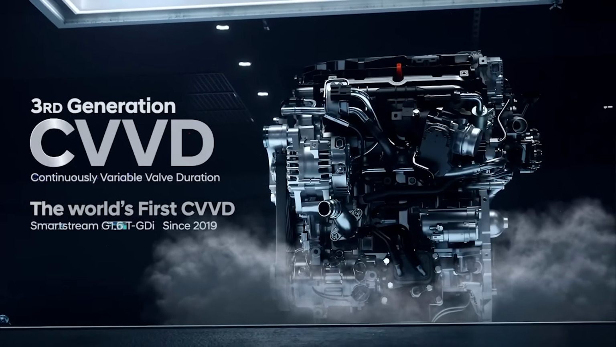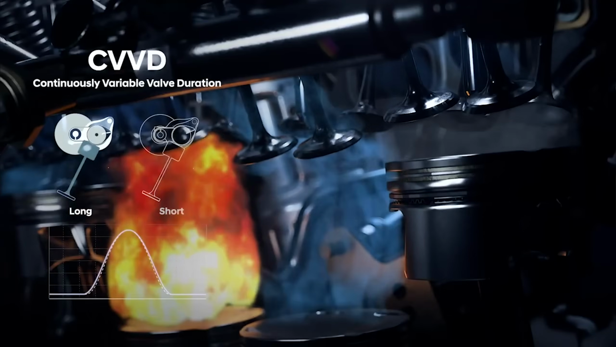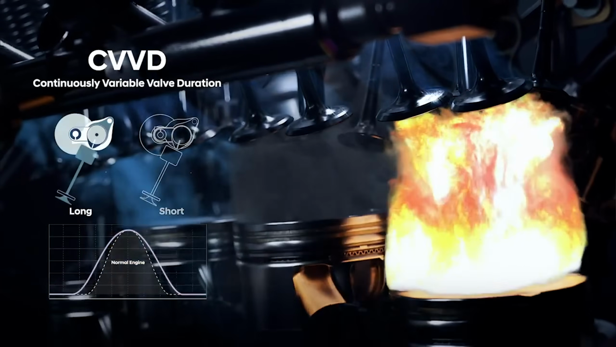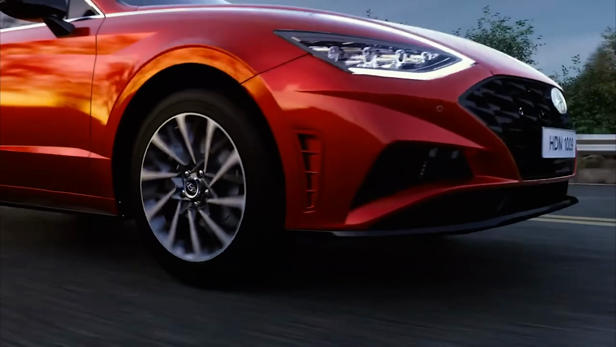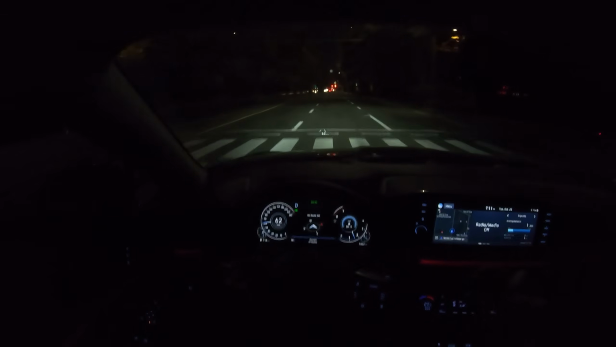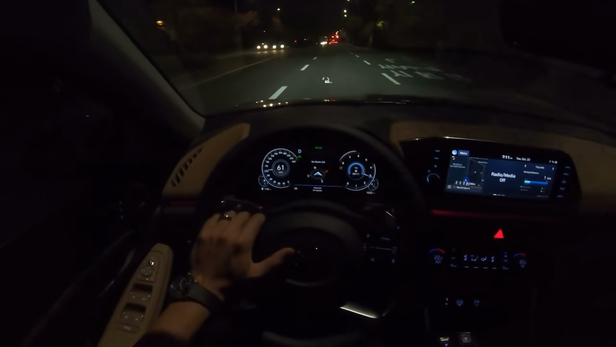It stands for Continuous Variable Valve Duration, which combines the technology of CVVT, variable timing, and CVVL, which stands for variable lift, to give you more power while maintaining higher efficiency. This engine makes about 180 horsepower and 195 pound-feet of torque. And one nice thing is that because it's turbocharged, its peak torque starts as early as 1500 rpm, so it can pull you quite nicely compared to the regular 2-liter Sonata.